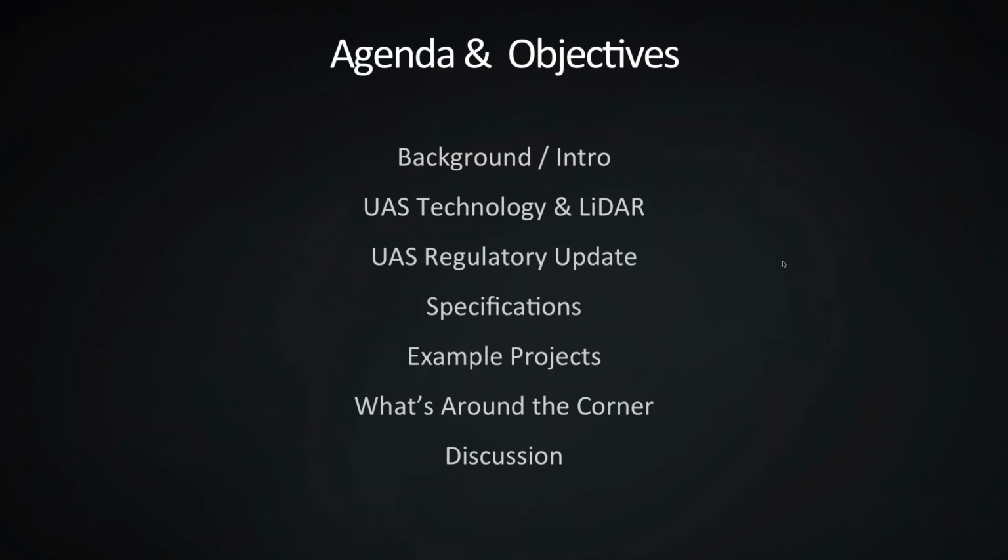We'll talk briefly about just the regulatory updates, because that's always sort of a constraint and been somewhat of an inhibitor, but that's finally changing this year and last year. Look at the specs of the particular sensor we're using relative to data collection, go through some example projects, like I said, and kind of look at what's around the corner. We don't always know, but there are questions we get from customers that we can talk about as well. So hopefully we'll wrap up well before lunch with a good discussion today.